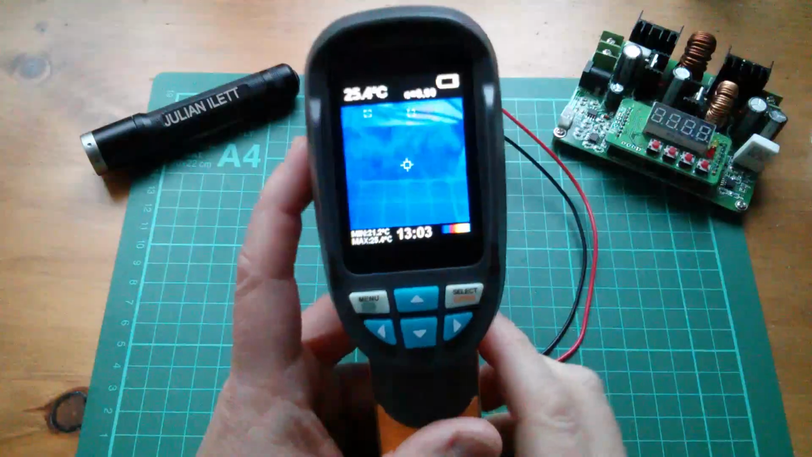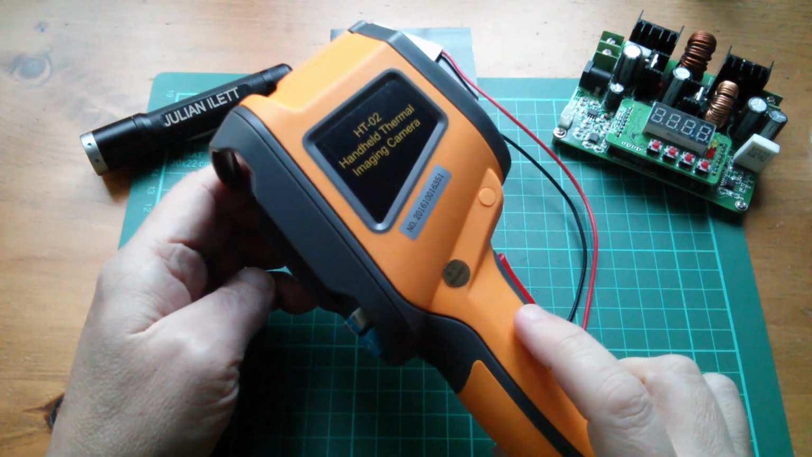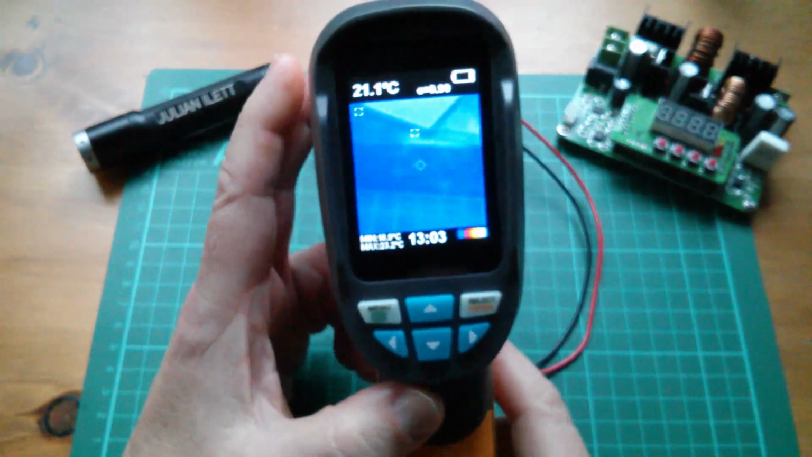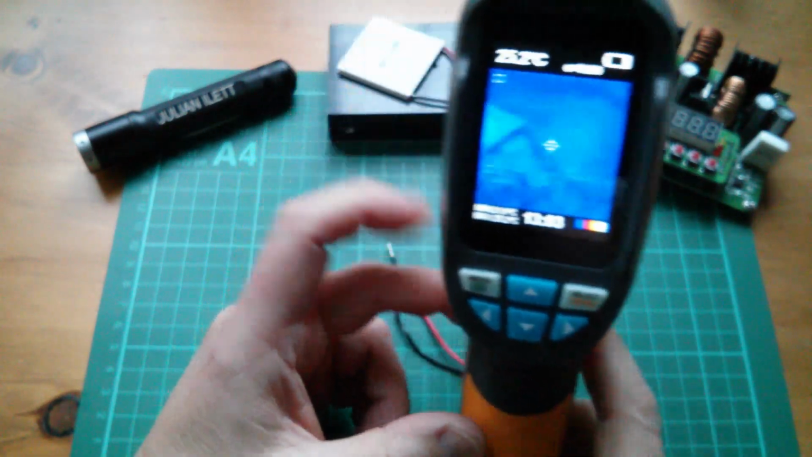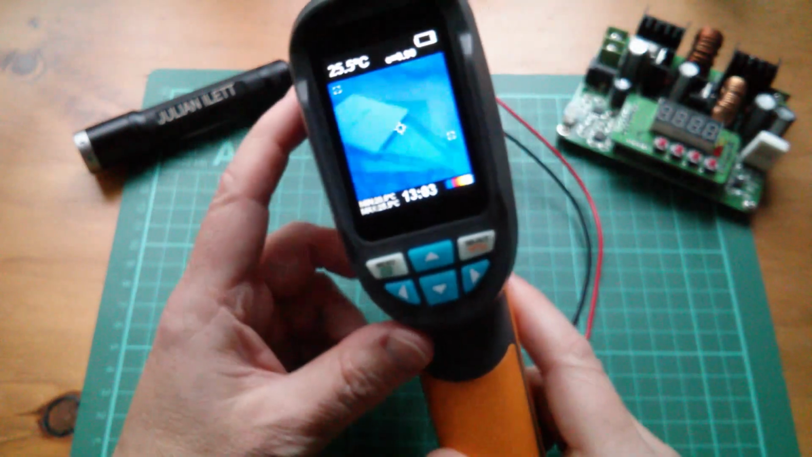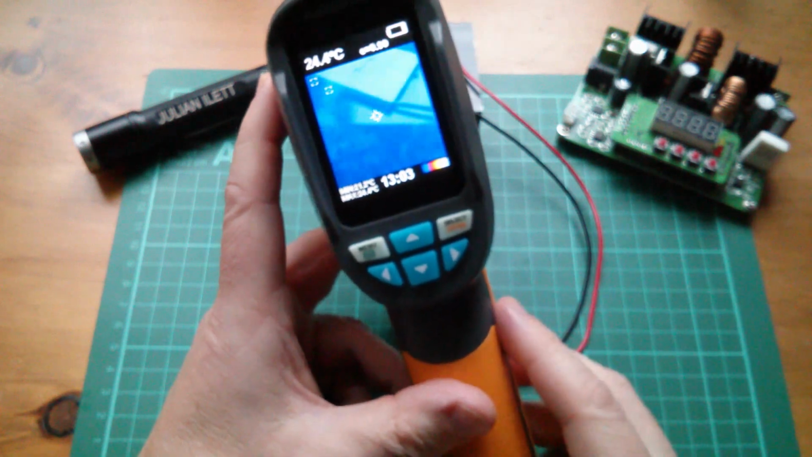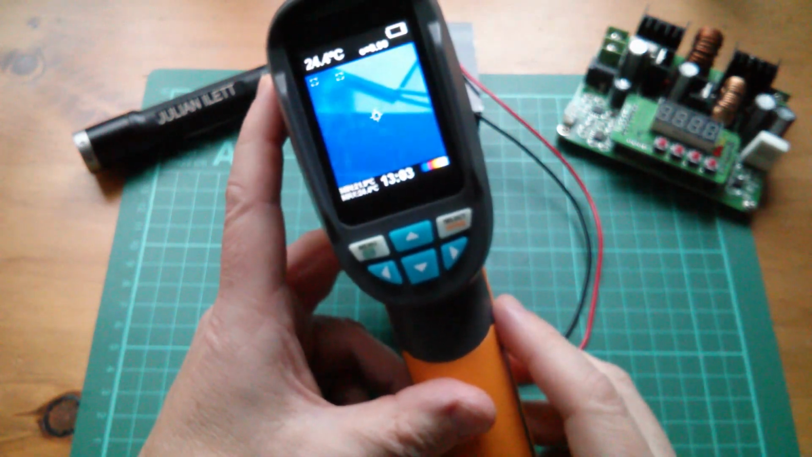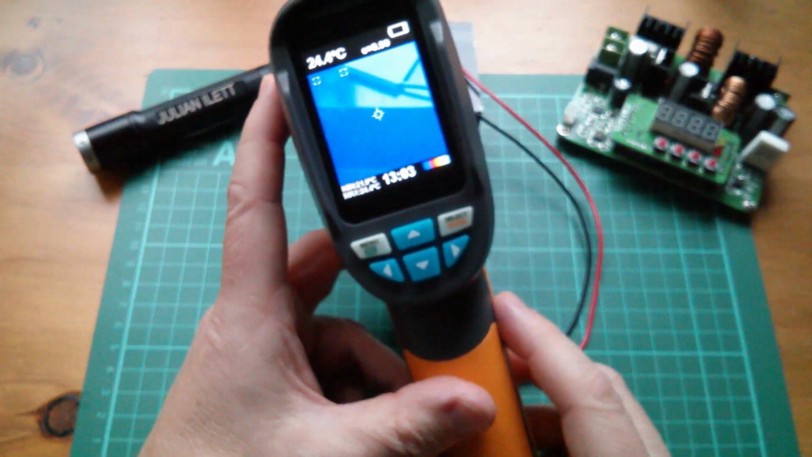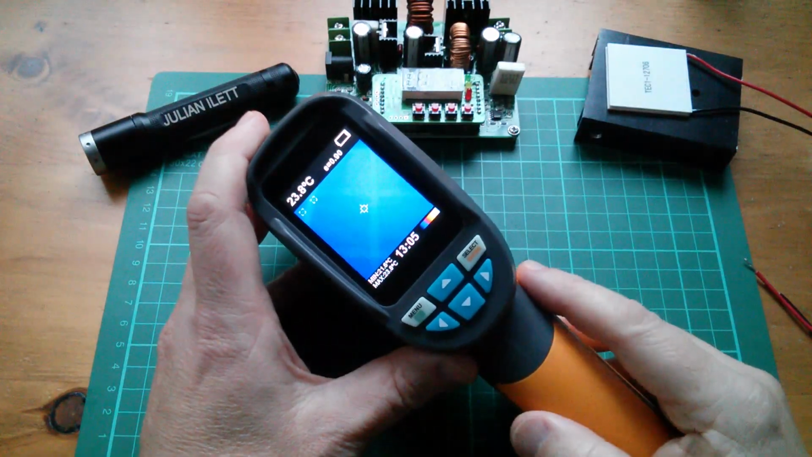Interesting. So that was a little review of the Xintest HT-02 thermal imaging camera. I mean, clearly a very useful device. Is that thing still warm? Yes, there's still a bit of warmth on there. But these things aren't cheap. This is currently about $300 US on Banggood's website. That's just under £250. And it's not perfect.